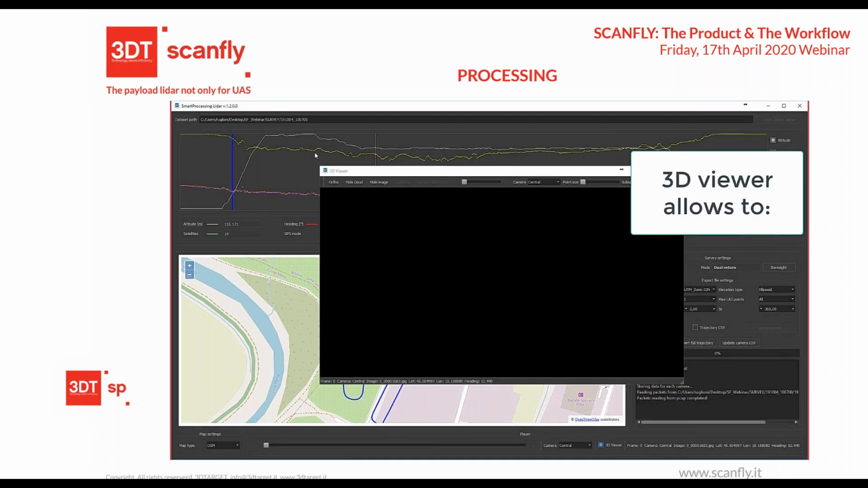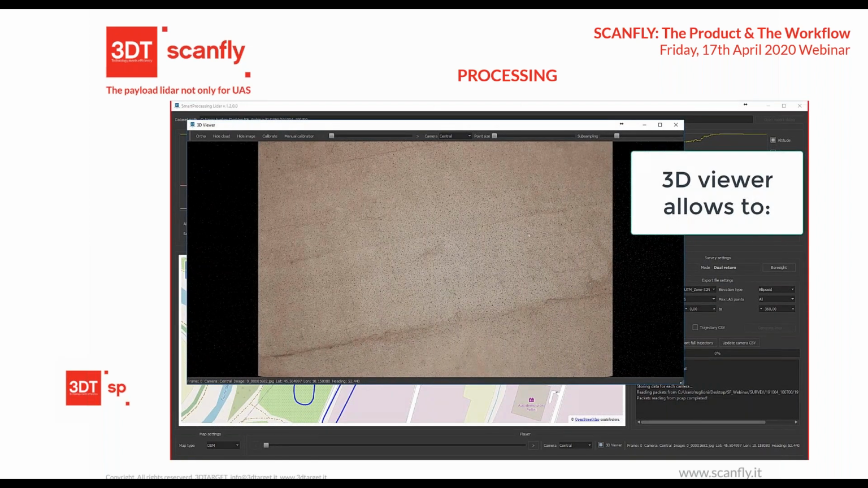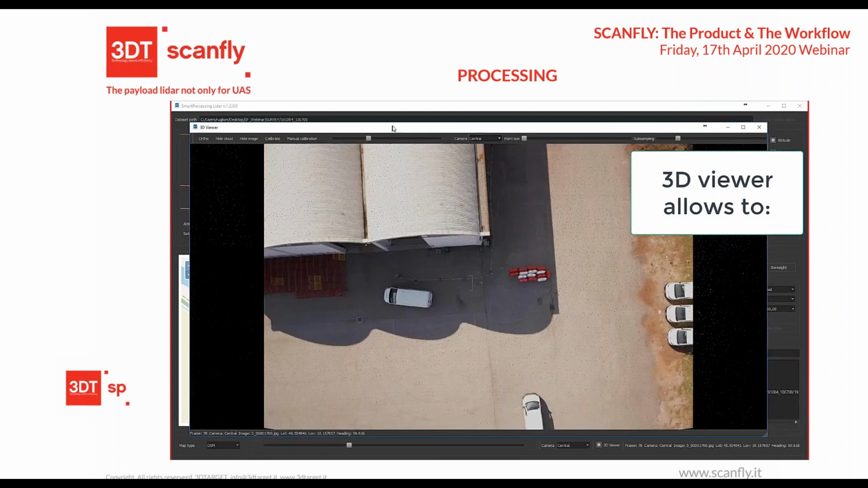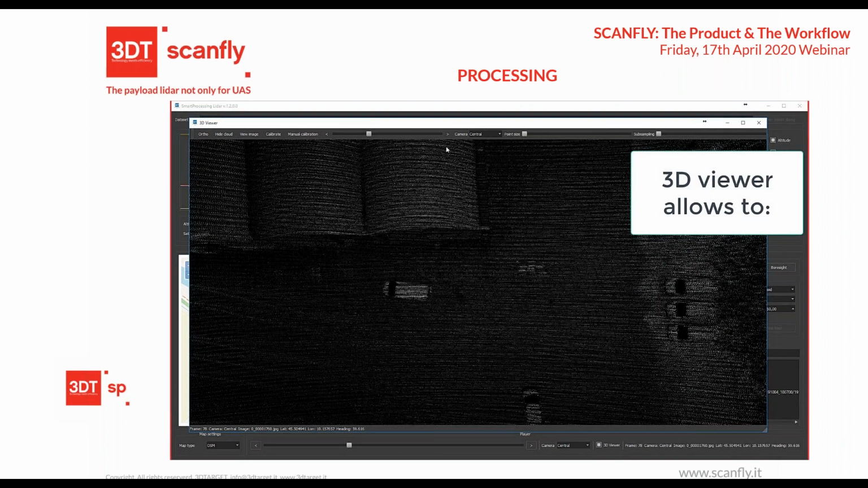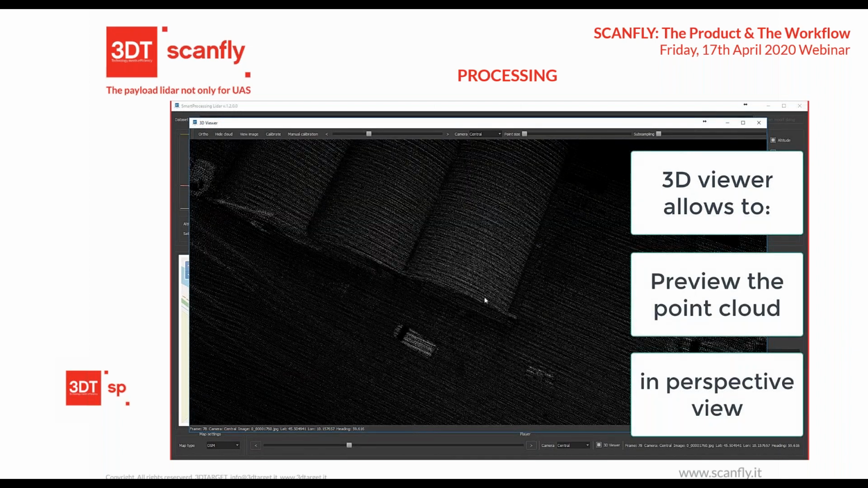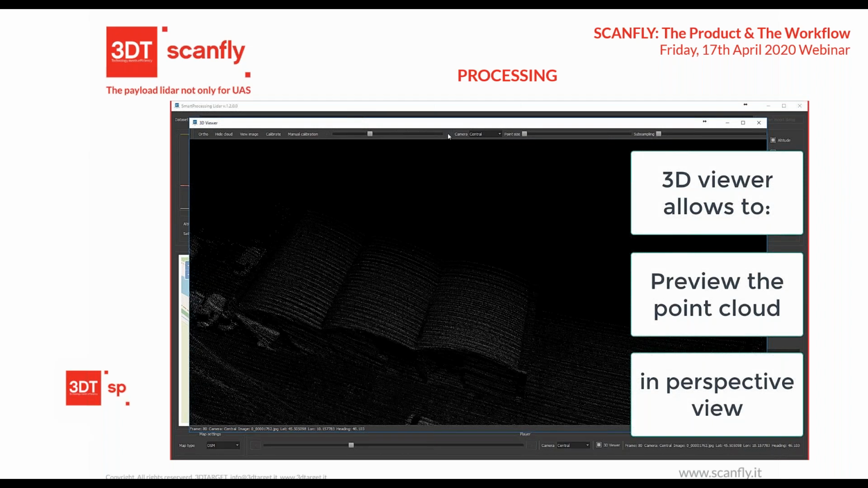In the 3D viewer, we have a preview of the final results with the superimposing of the camera, if you have the camera. Here is exactly where we are doing the calibration process in our warehouse. You can see here the 3D point clouds, and you can switch between perspective view and orthographic view.